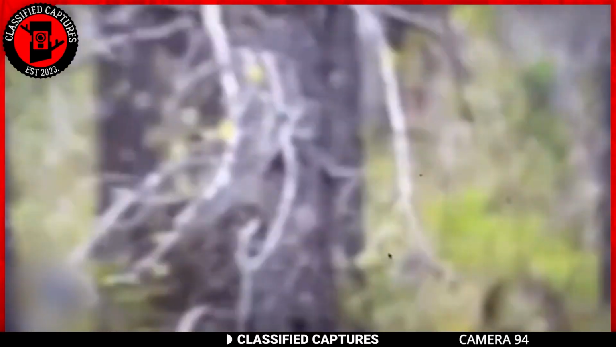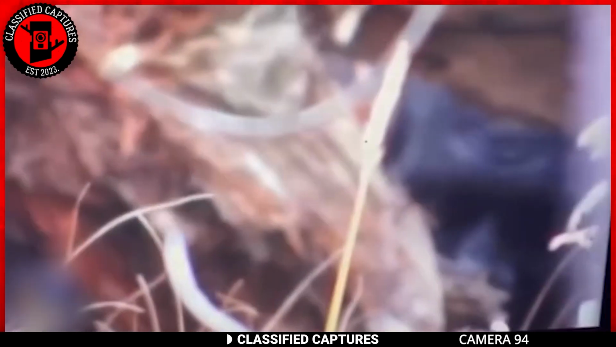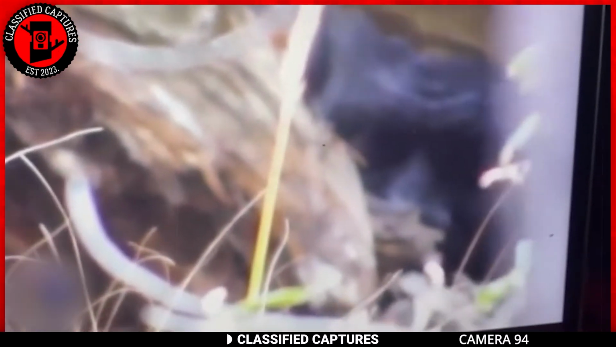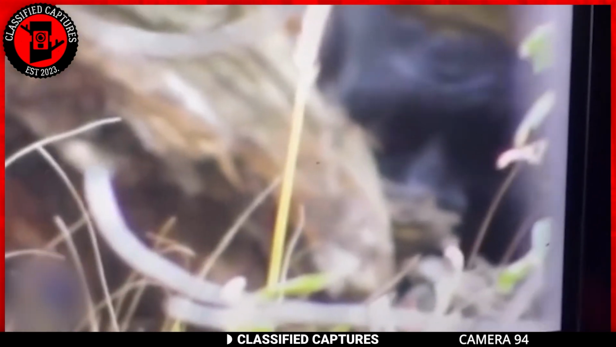In the wilds of British Columbia, a man finds himself face to face with a creature that's known to exist only in legends. In the captured footage, the creature peers cautiously from behind the trees, revealing a dark face adorned with black fur.